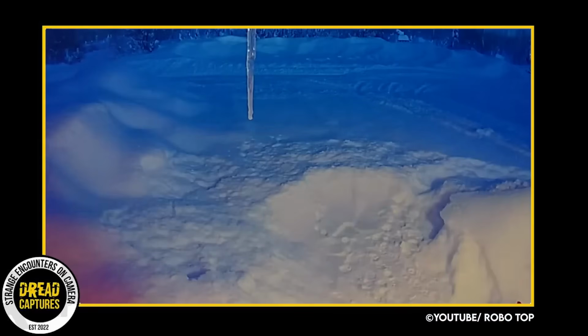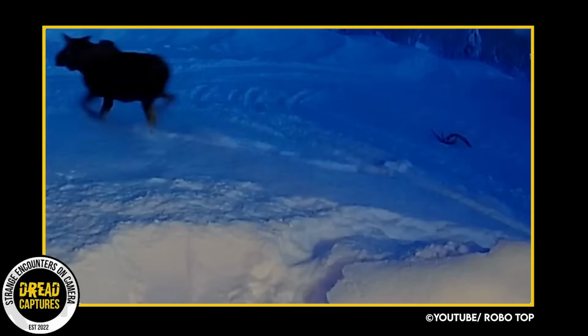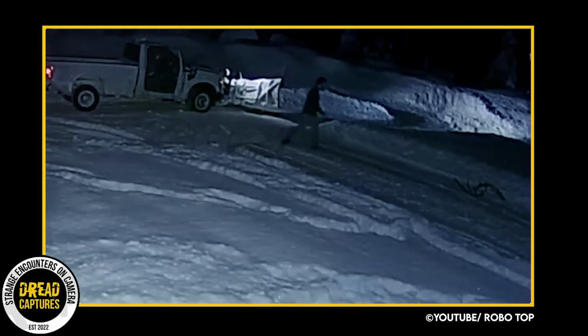CCTV footage taken at night in the dead of winter shows a moose pretty close to this home. The homeowner had just left for work when he received a notification on his phone that the door surveillance camera had captured something. To his surprise, he just saw a big old moose standing there in his driveway. Anyhow, he went back to work. But as we can all see, the moose shakes his head vigorously, and suddenly both of his antlers fall right off. The falling antler startled the moose, and he took off.